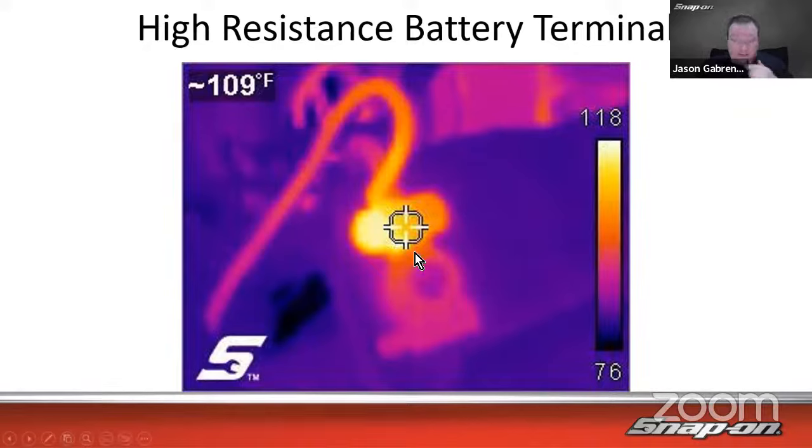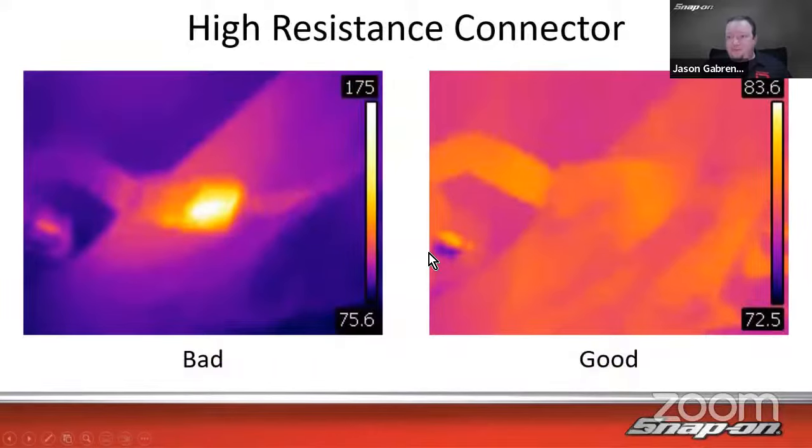So with this aftermarket thing, now this was also a no start situation in this case. The battery voltage itself, if you test the battery itself, is like 12.4 whatever. And then the voltage drop across this terminal from there to there was 3 volts, a little over 3 volts. So it's down around 9 volts to go through there. So yeah, that's a definite problem, and that could cause a no start issue and cause all sorts of conditions inside the vehicle. So pretty easy to find though, using that thermal imager.